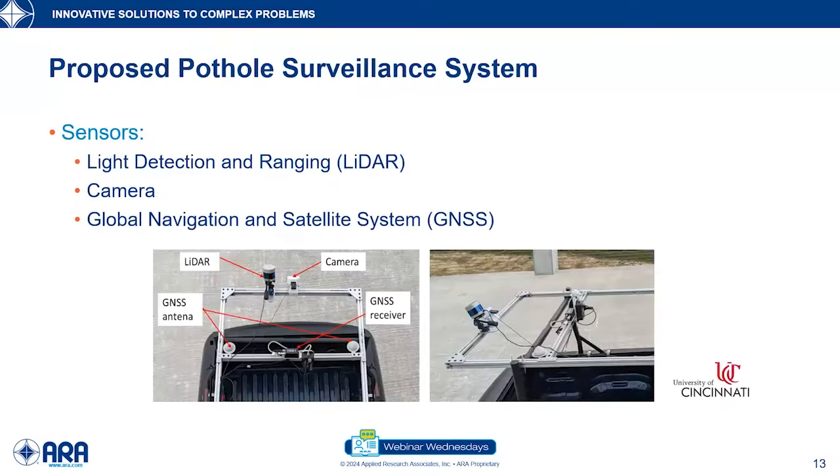So the screen here you see shows the proposed system that was developed as a part of this study.